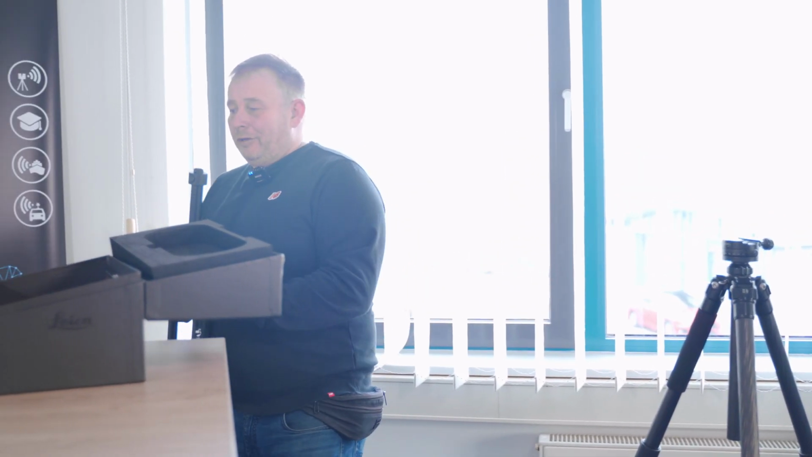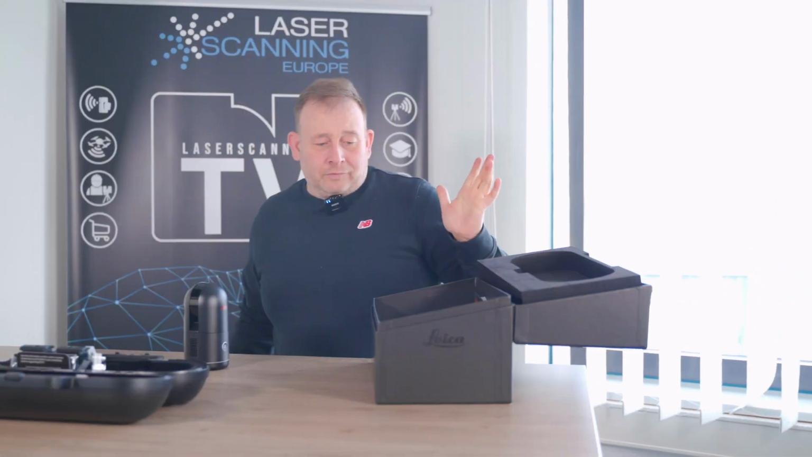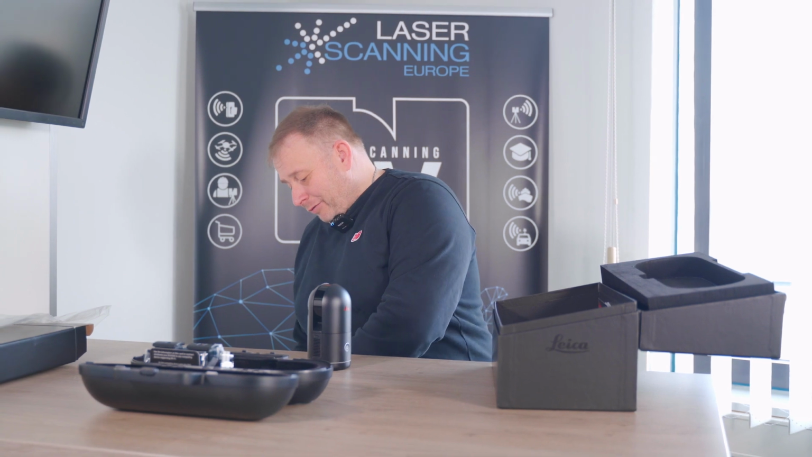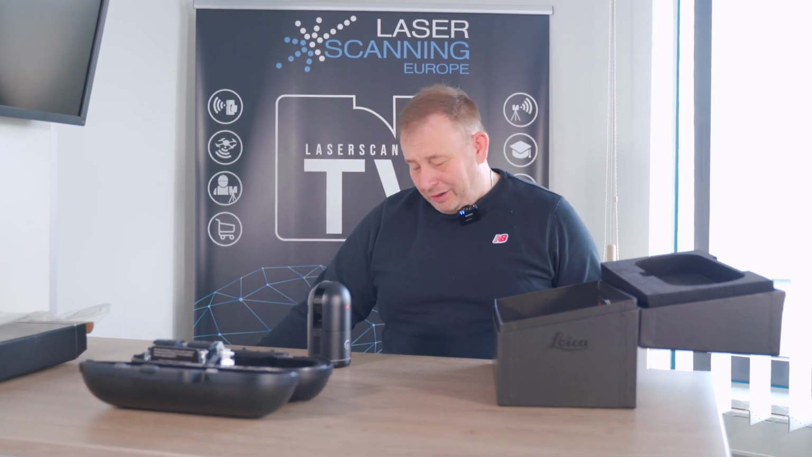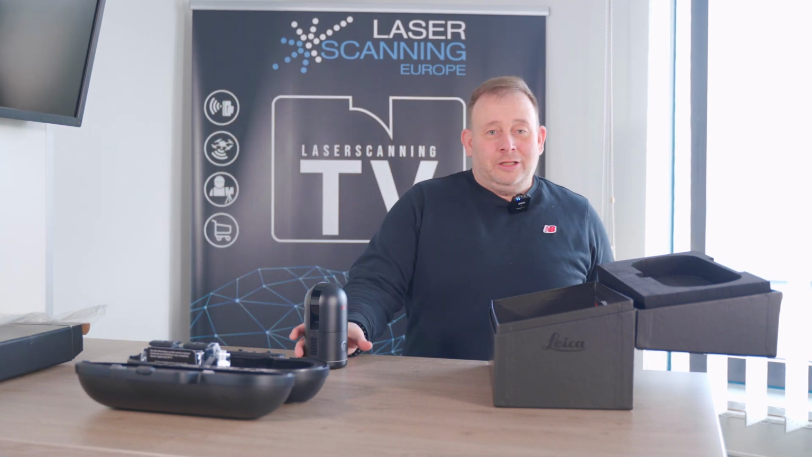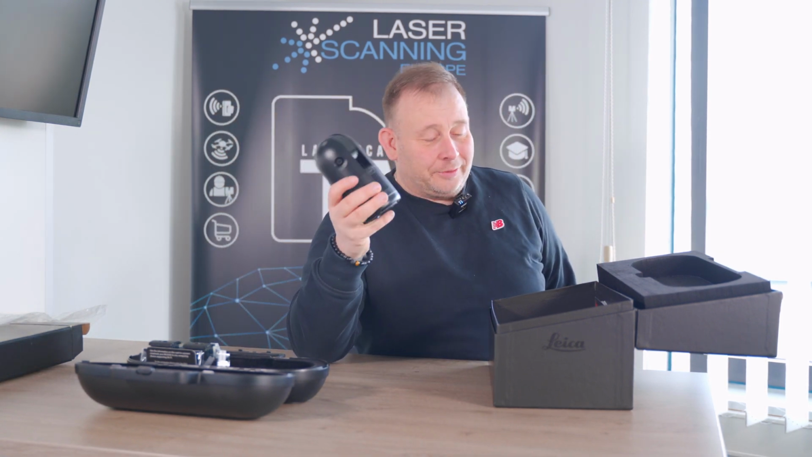I think that's there we have it here. There's nothing more in the box, it's just some charging tool. And later we will do some scans with the new scanner, and then we will have a look at the scan data, and we can tell you a little bit more about the new BLK360 scanner.